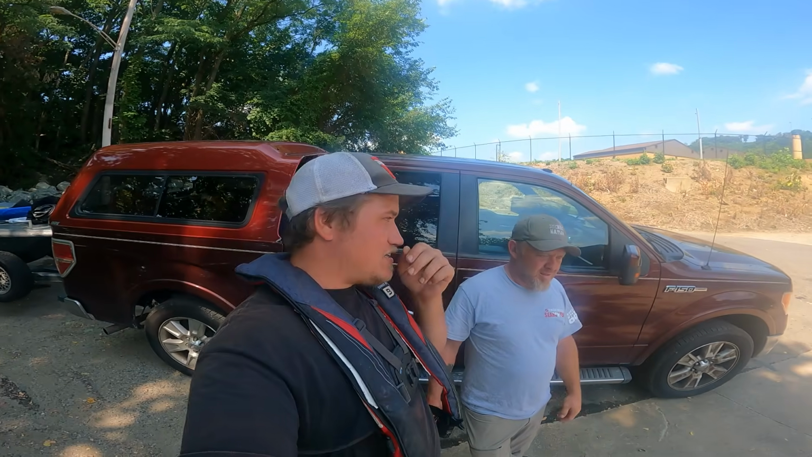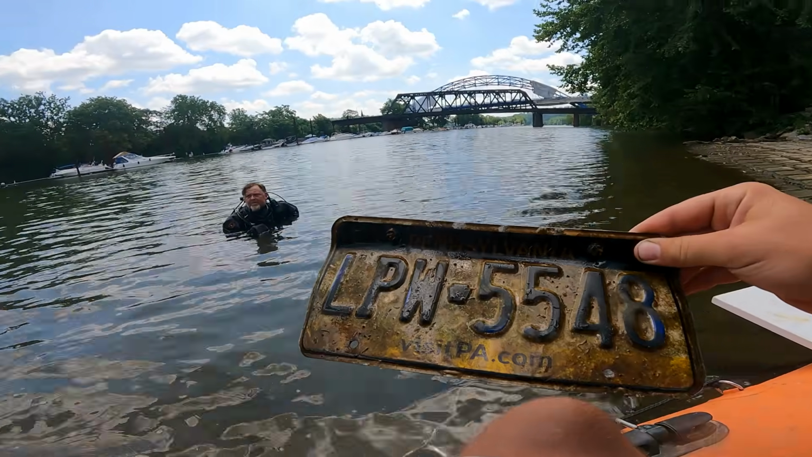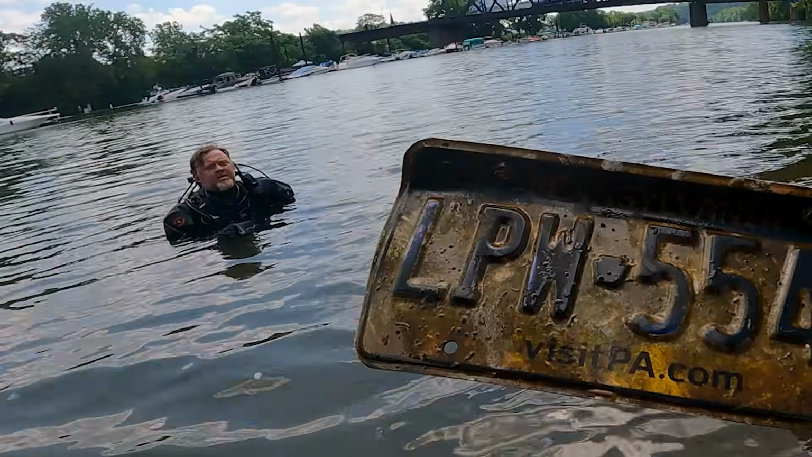I don't think it's the truck we were looking for. That's a long shot as it is, but this could be something else. The Chevy. Oh, would you look at that? We got ourselves a tag. The driver's side windows were down, passenger side were up. Hadn't been down there that long, maybe a year.